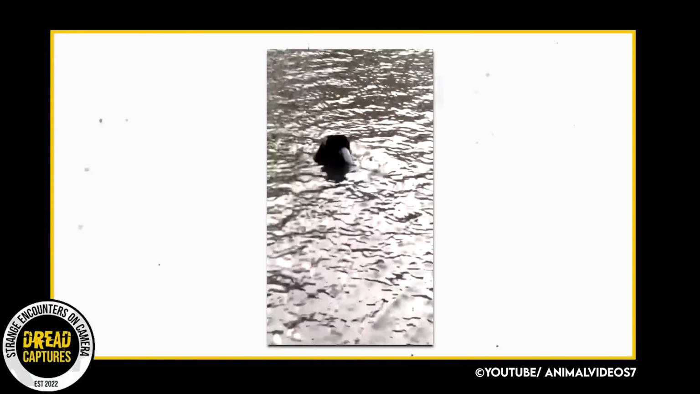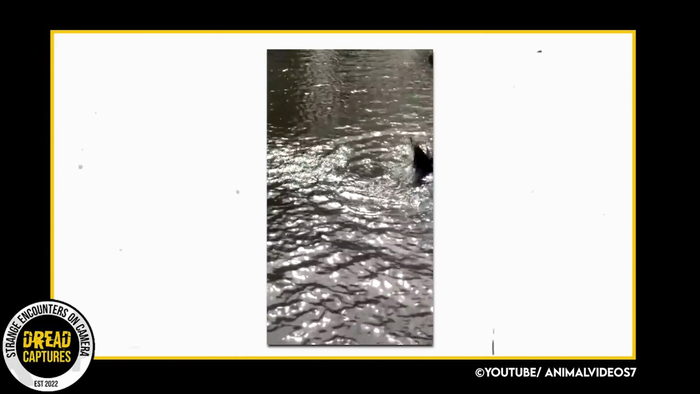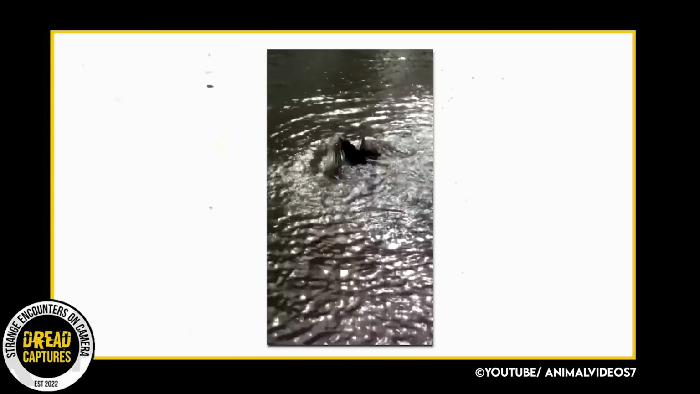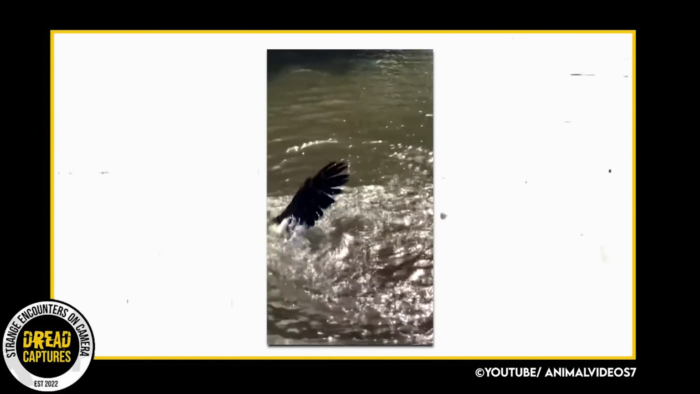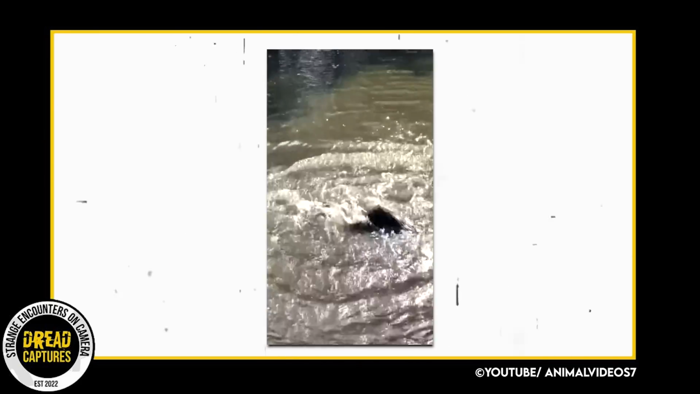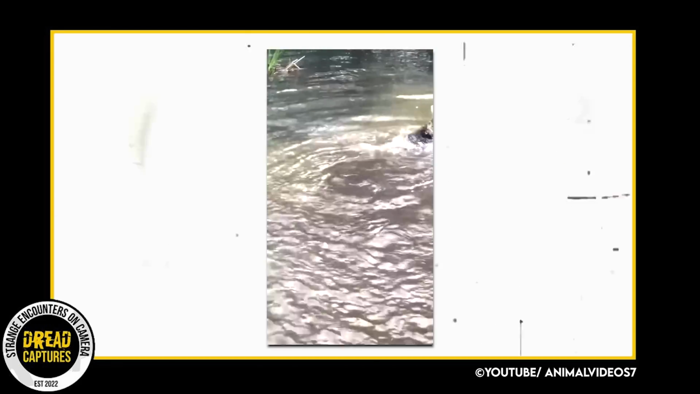This is an amazing camera capture here. You can see a bald eagle swimming in this little lagoon. The cameraman said he swooped in and caught something in the water and is trying to pull it out. As the video continues, a bystander comments that he thinks he might be stuck. Another says it's like he's fighting with something under the water that might be trying to get his meal.